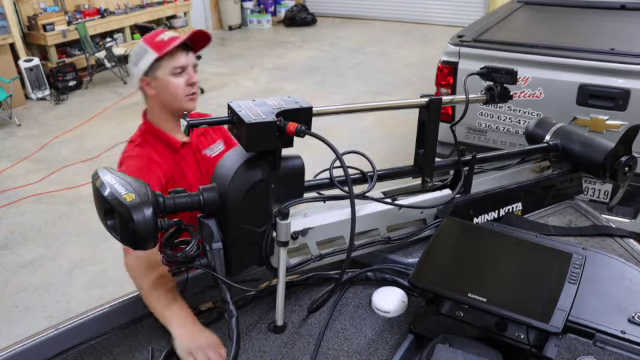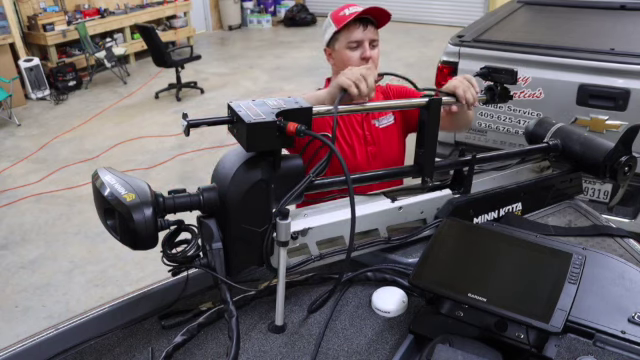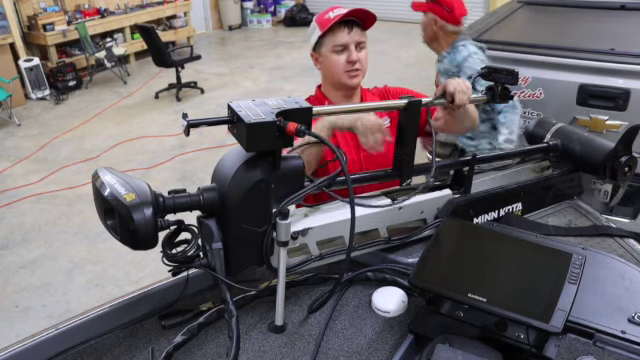All that's left to do after you've got everything plugged in is just cleaning up your wires. I recommend using electrical tape on these to help with the electro current on it. I like to slide my kickstand to about halfway.